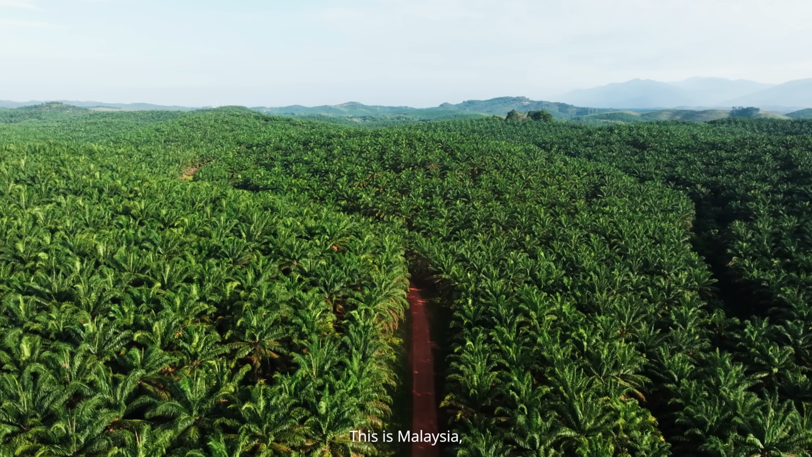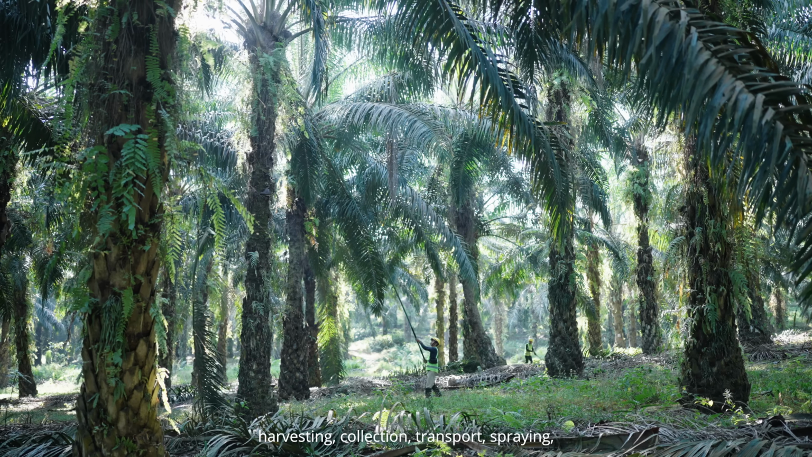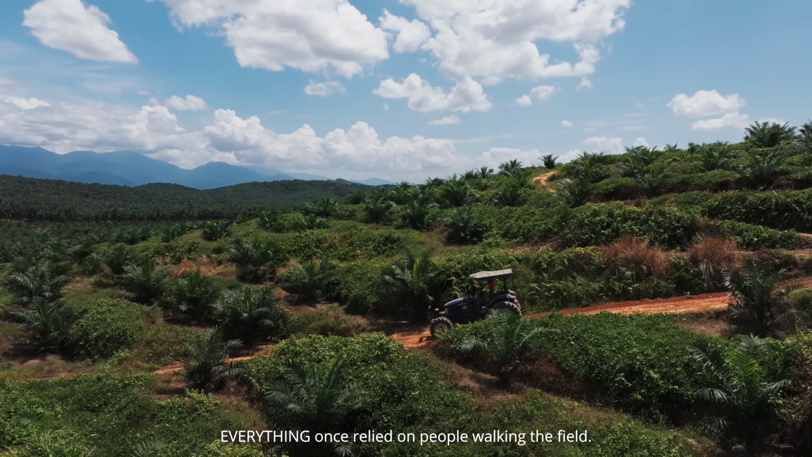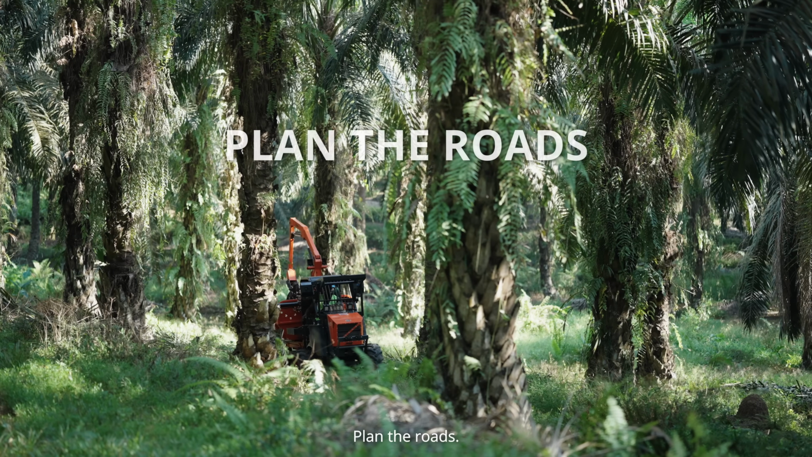This is Malaysia, a 3,800 hectare palm plantation. Harvesting, collection, transport, spraying, everything once relied on people walking the field. If vehicles are to operate here, there is only one first step: plan the roads.